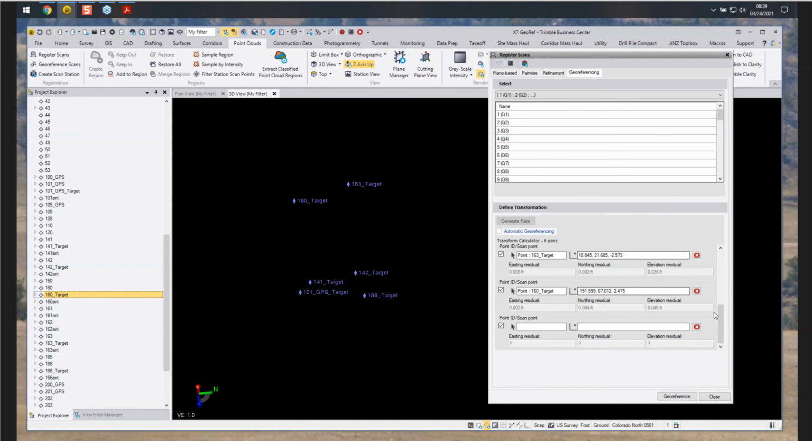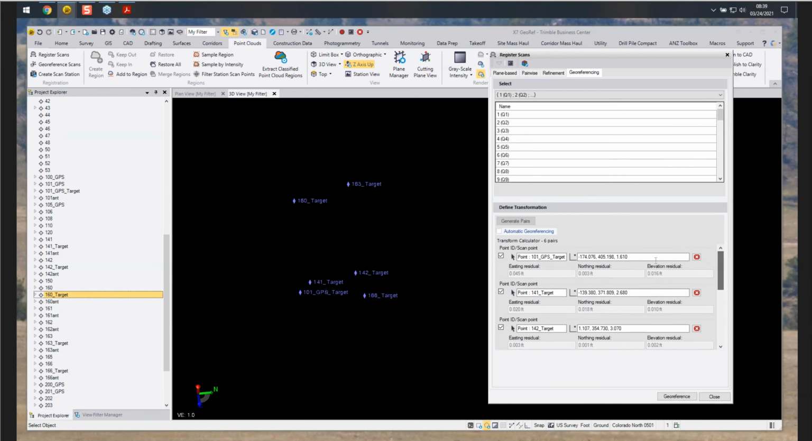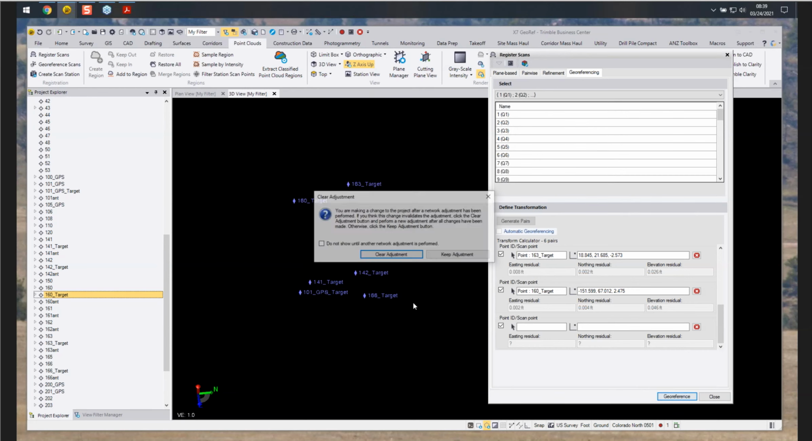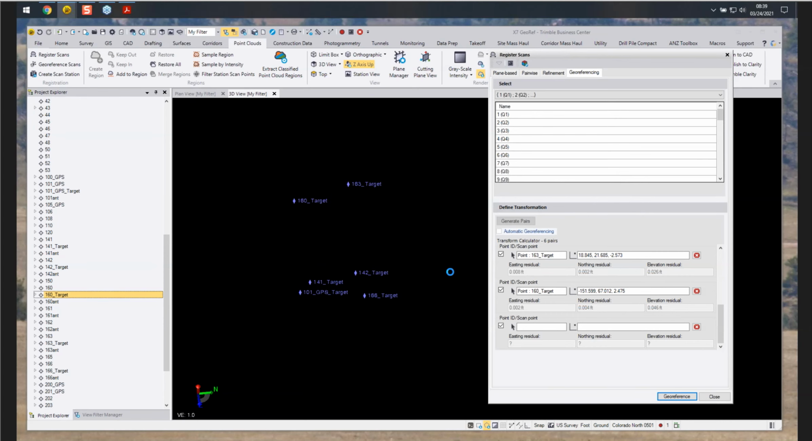And then we look at the residuals here in the list of the points. Then we have our entire cloud there to georeference. Once we're satisfied, select the georeference button. We'll keep our adjustment, and then we'll close the tool.